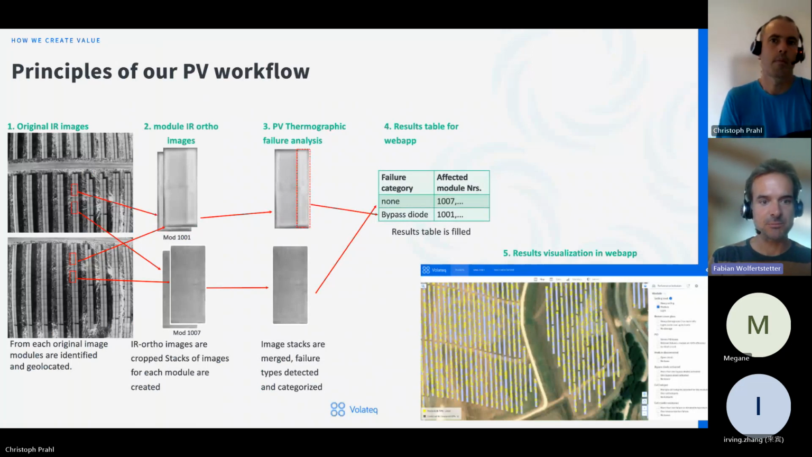But one of the main challenges here in PV is, of course, to identify and geolocate the individual panels within the solar field. So that's the first step, which you can see here on the left-hand side, where it shows two example original images of the infrared camera taken with a Mavic drone. There we first of all identify the modules in the field and relate them to the digital twin, which has been created before the flight.